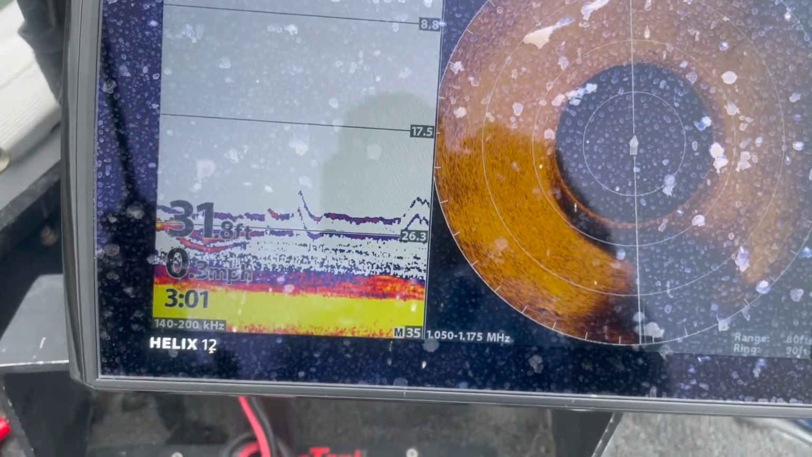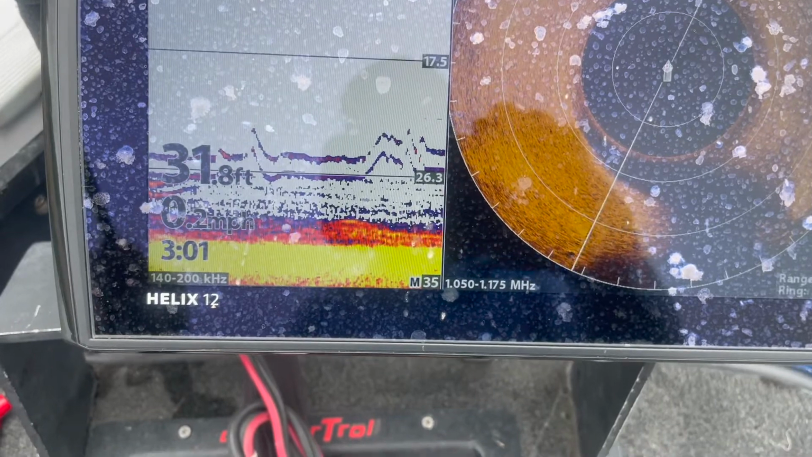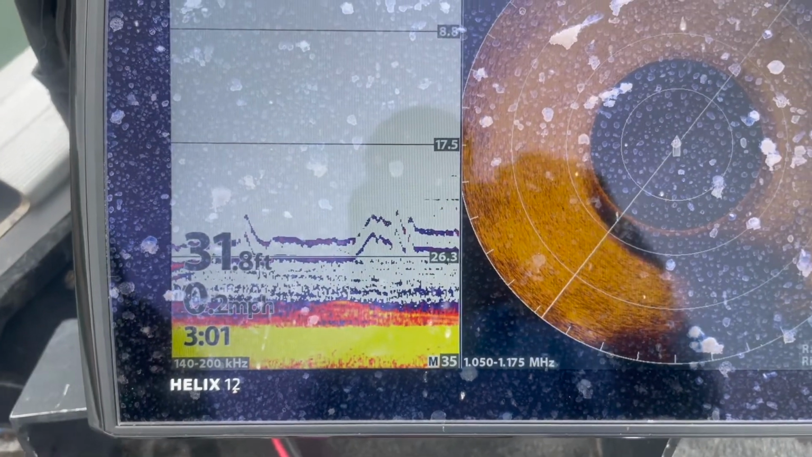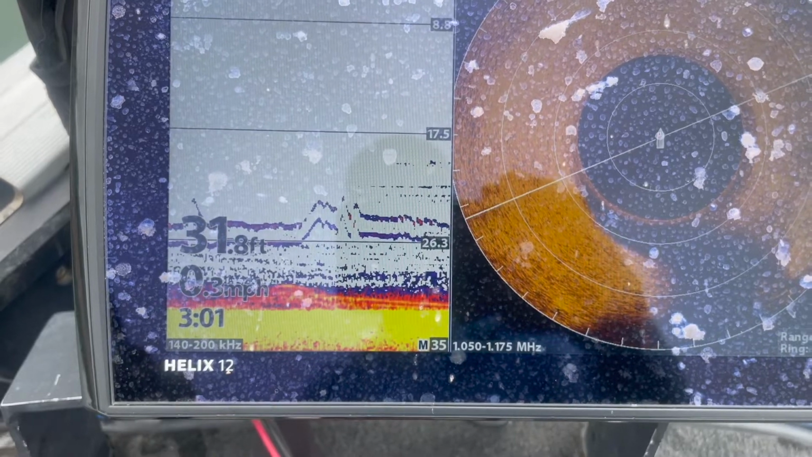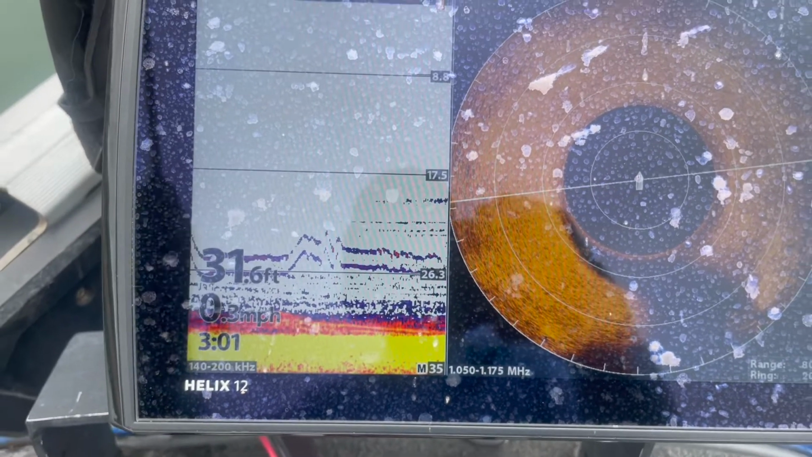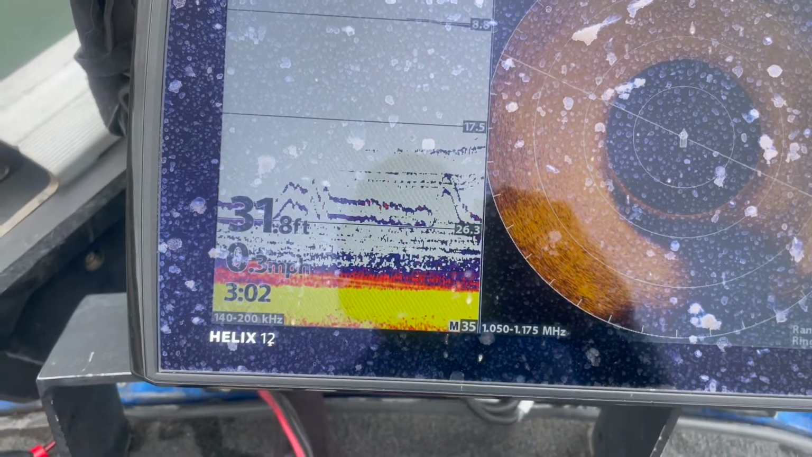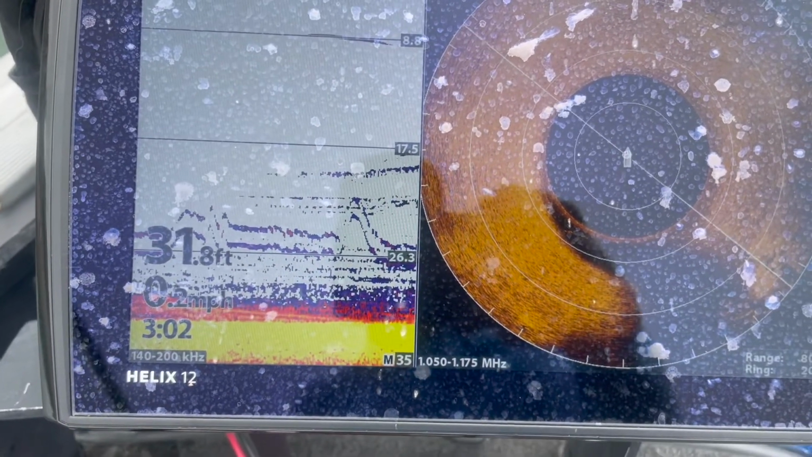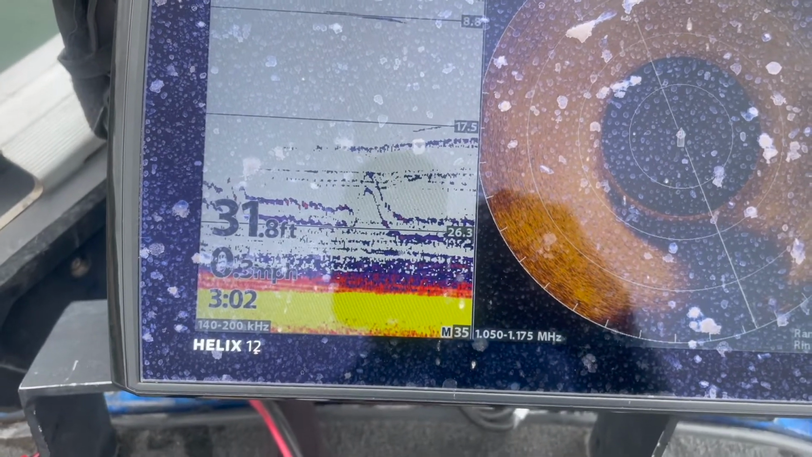So here you can actually see the drop shot as I'm moving it, represented by those two lines at 26 feet. And that's how sensitive that 2D sonar can be. Whenever I see a fish, I'm just going to lift it up or drop it down to the proper depth. Sometimes they're on the bottom, sometimes they're suspended. So you can really watch how they're positioned, and then put your drop shot right in front of them.